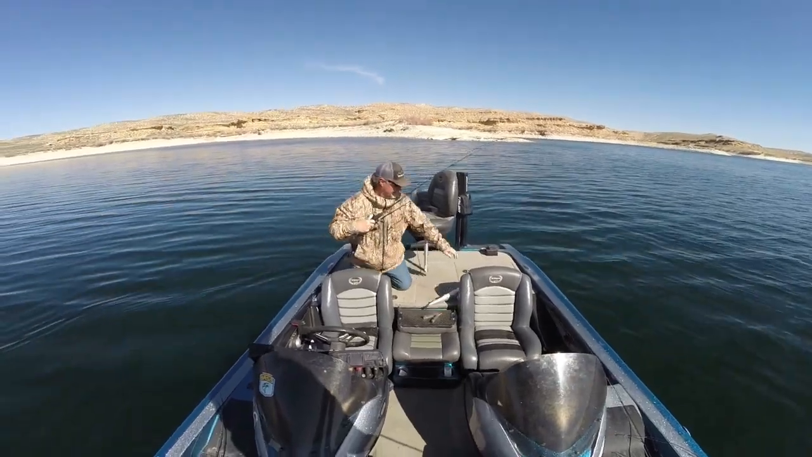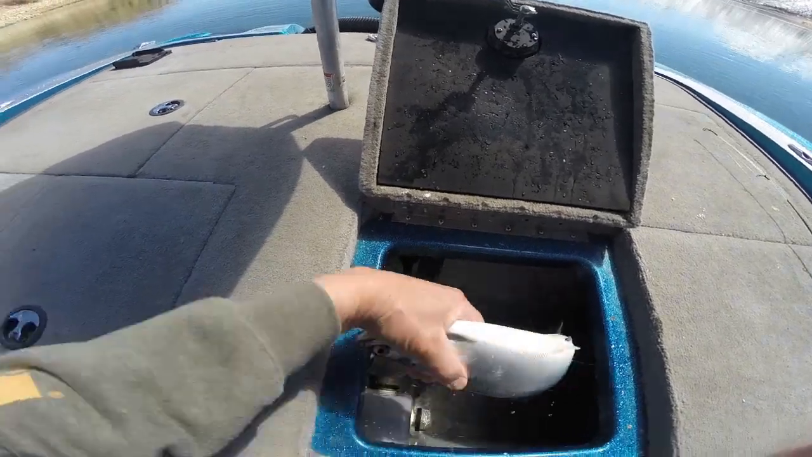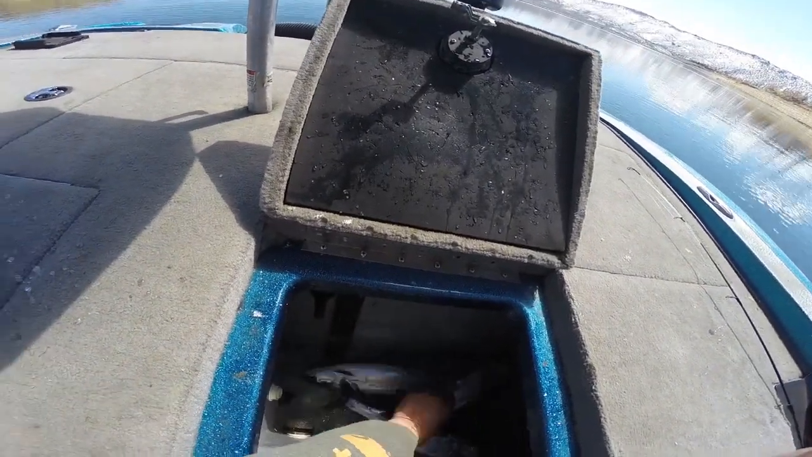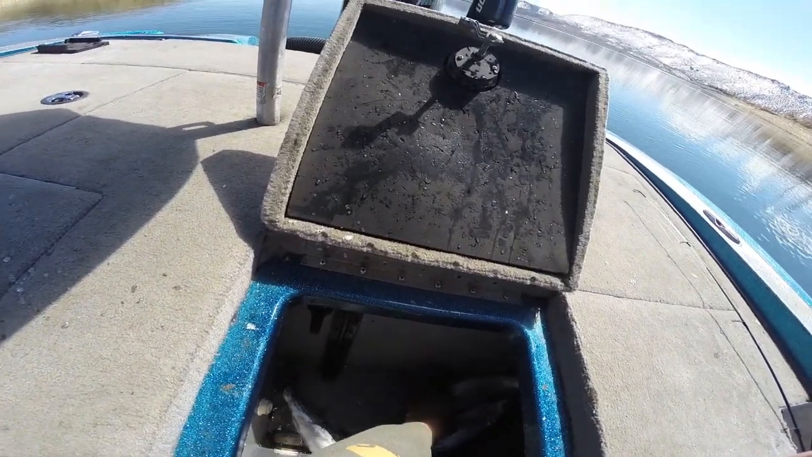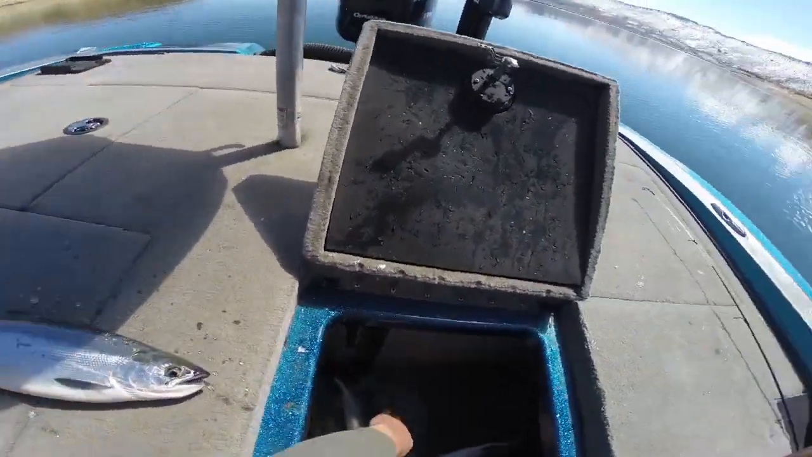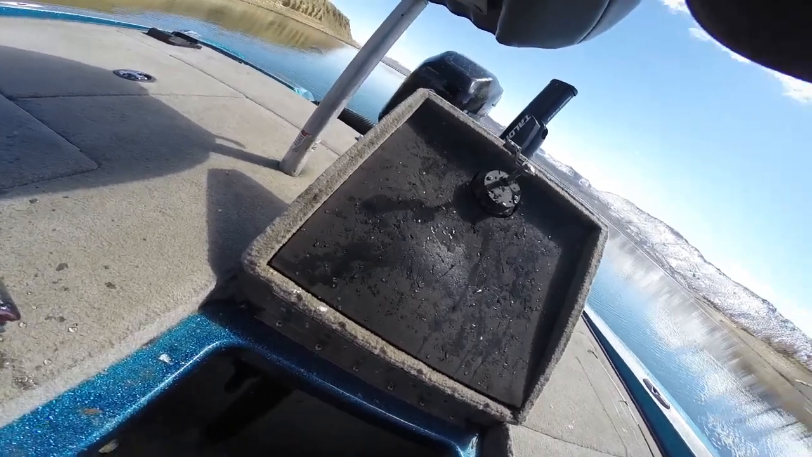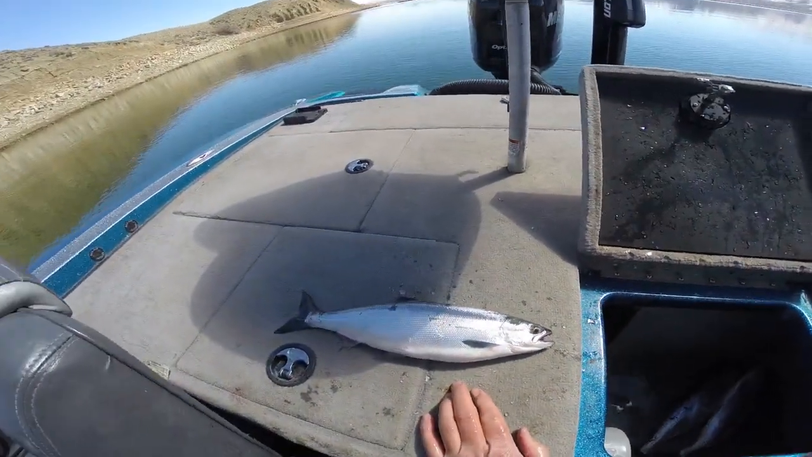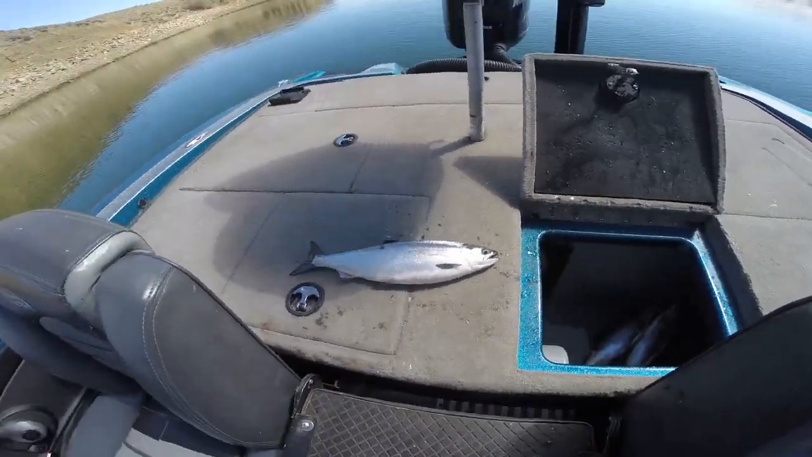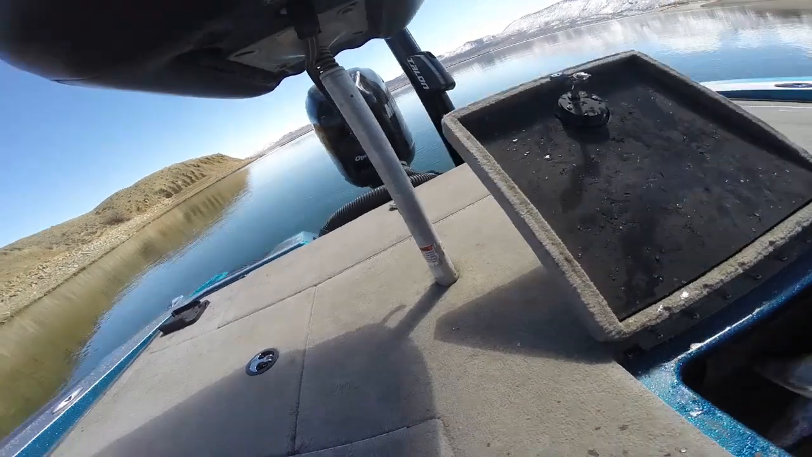Good job. Well, I just wanted to show you the kind of fish that we're catching. This, once again, it's just the 23rd of March, and that's just some average kokanee. Trying to get a few kokanee on film here, but awfully nice fish. They're not that big.